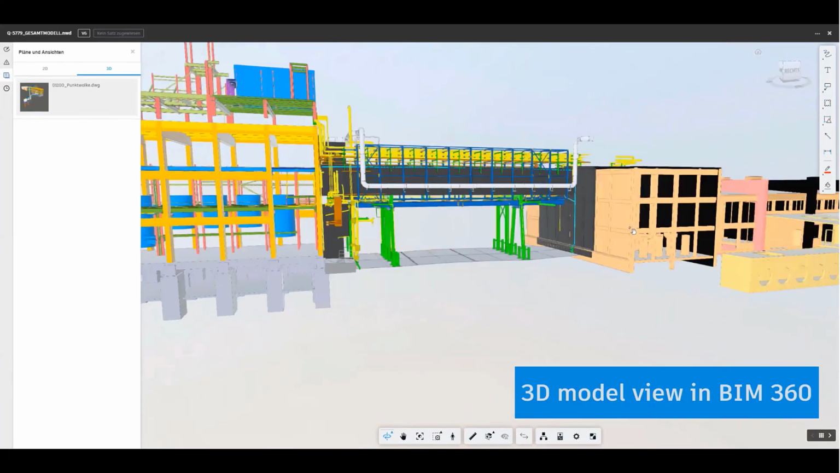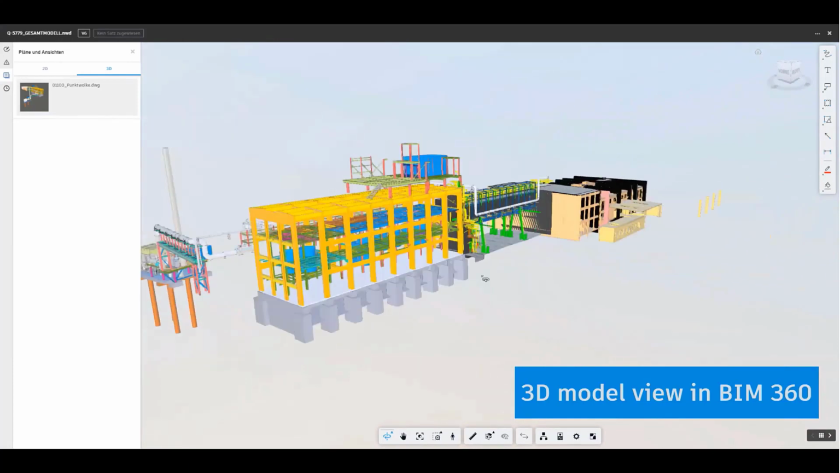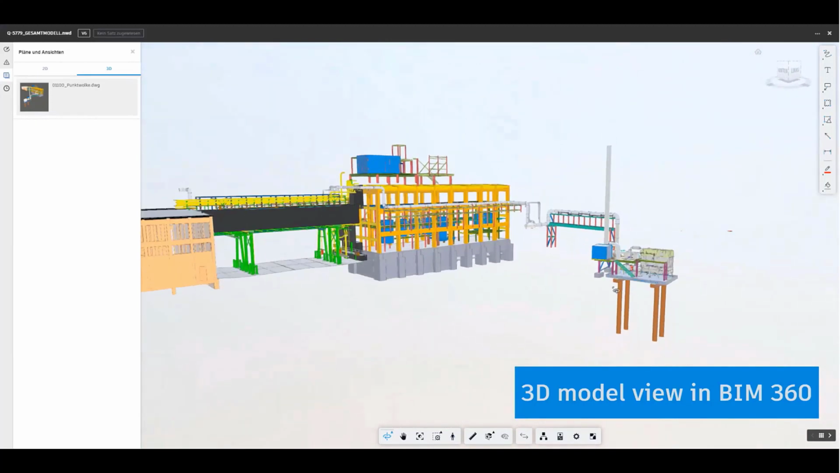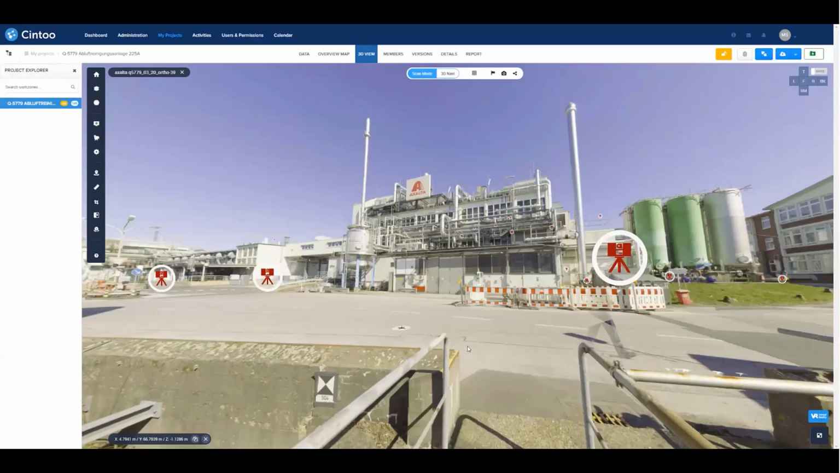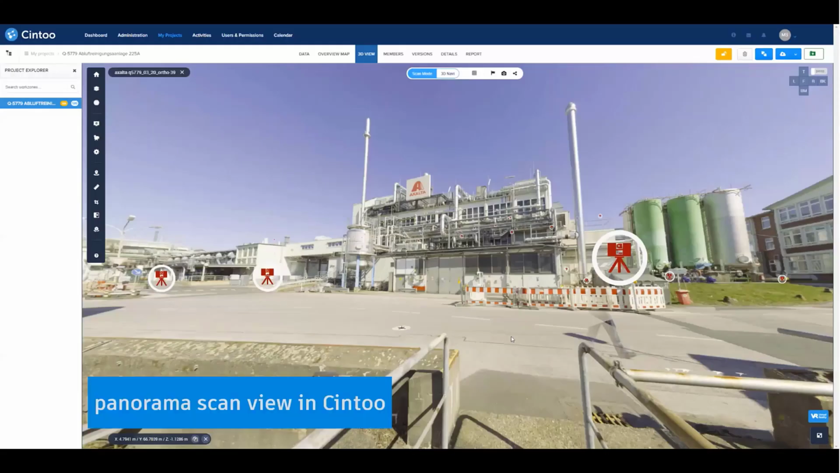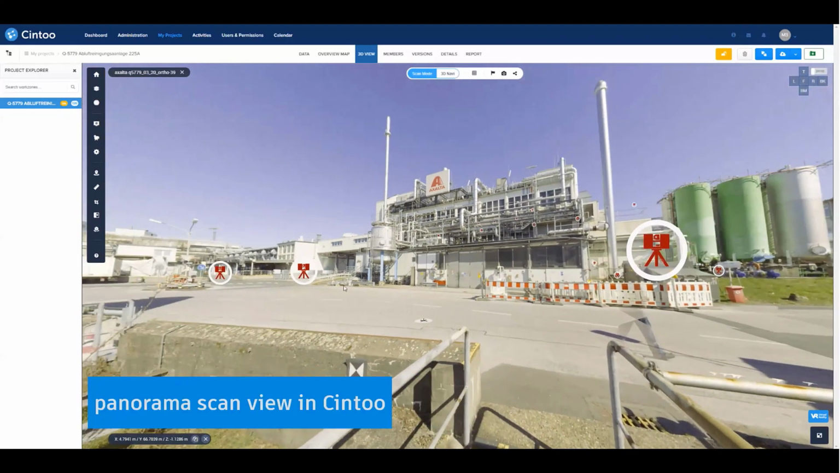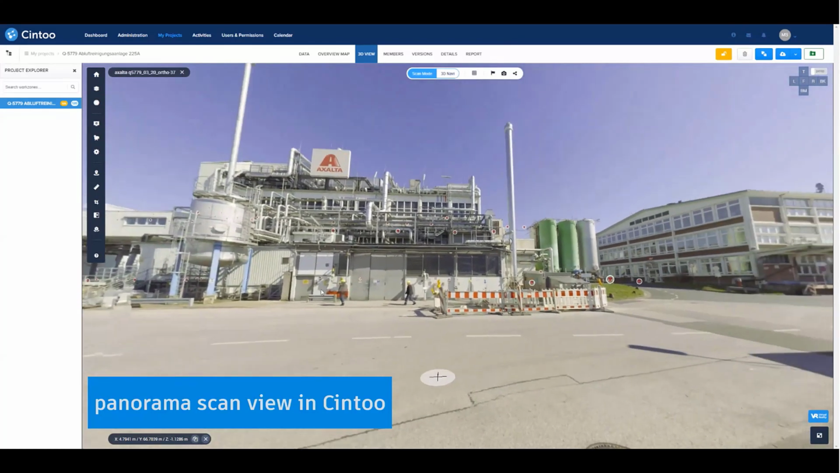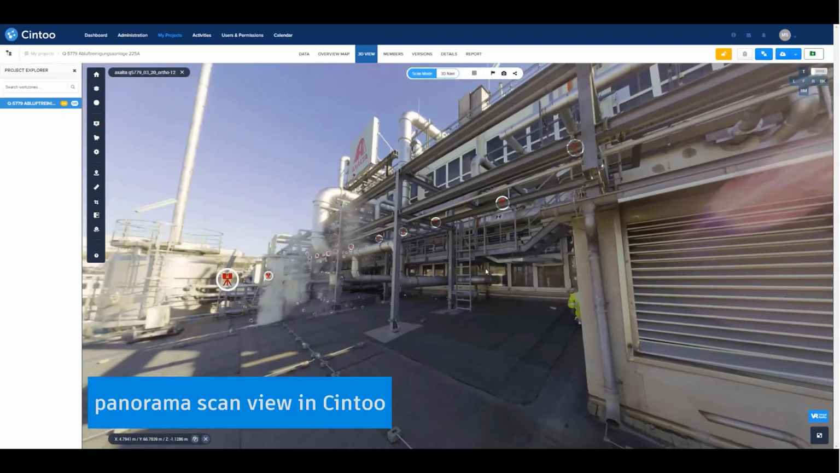And the next step would be the same area with a look from Cintoo Cloud, so that you can see the laser scan data in that area. Here you can see it is the same area, but this is showing in Cintoo.com. And we put all those laser scan data from all of our projects in that platform, just to make sure that everyone is able to see the project areas.